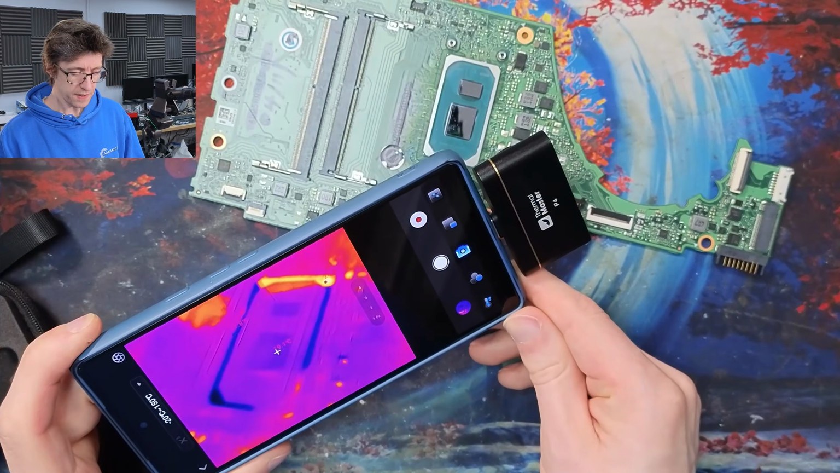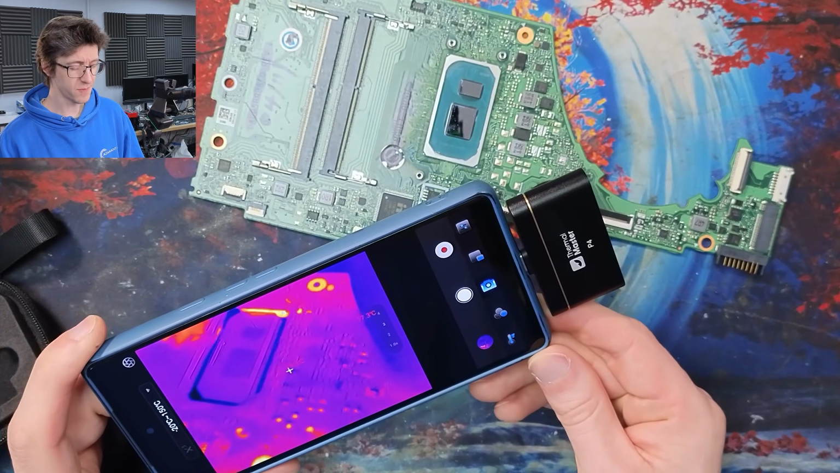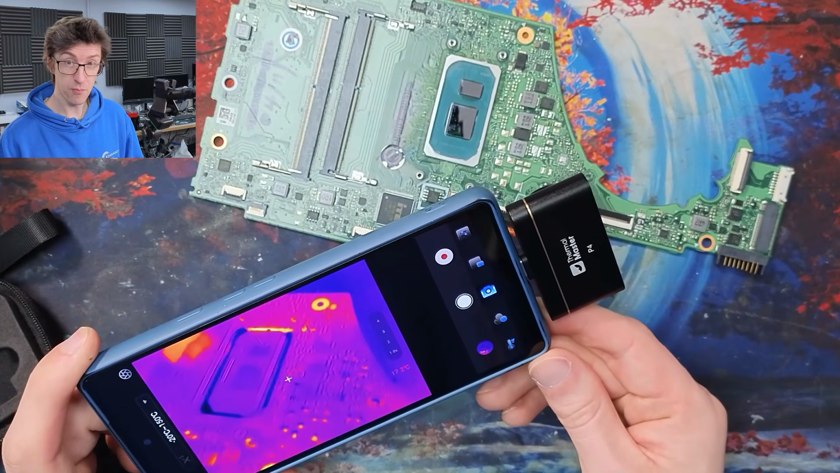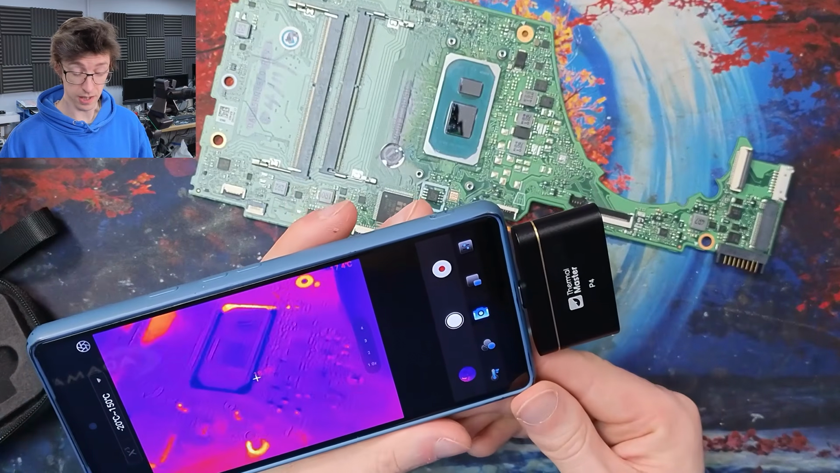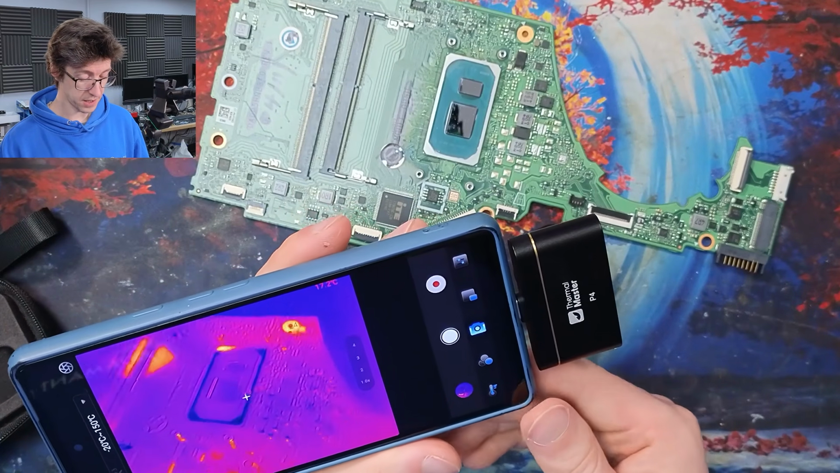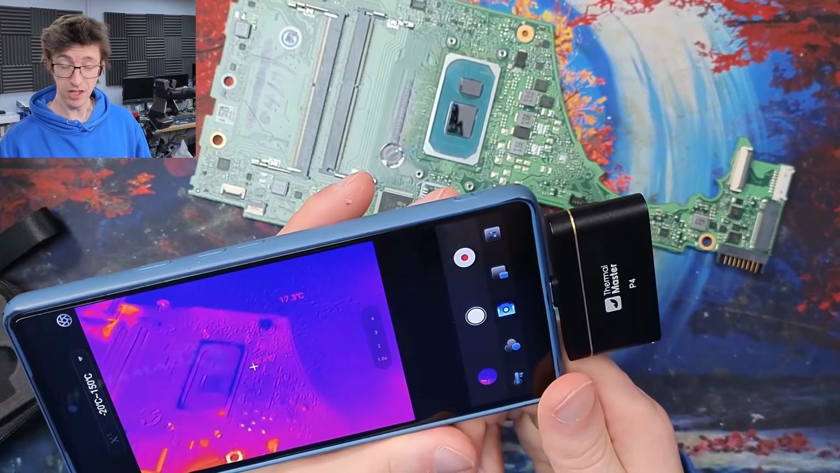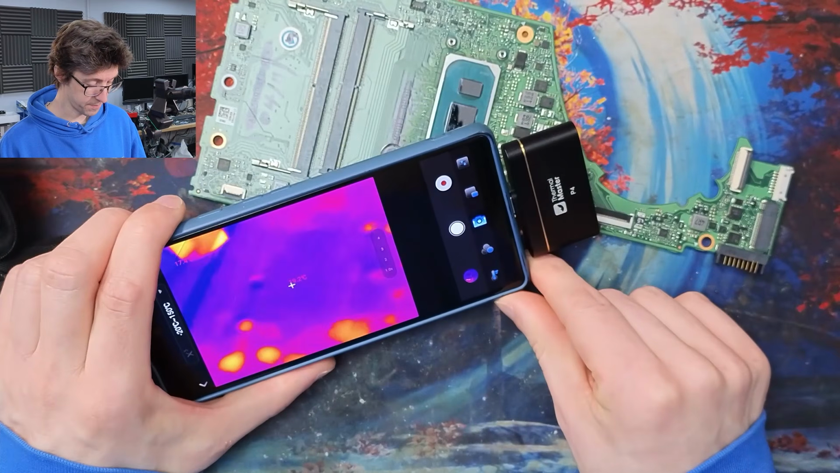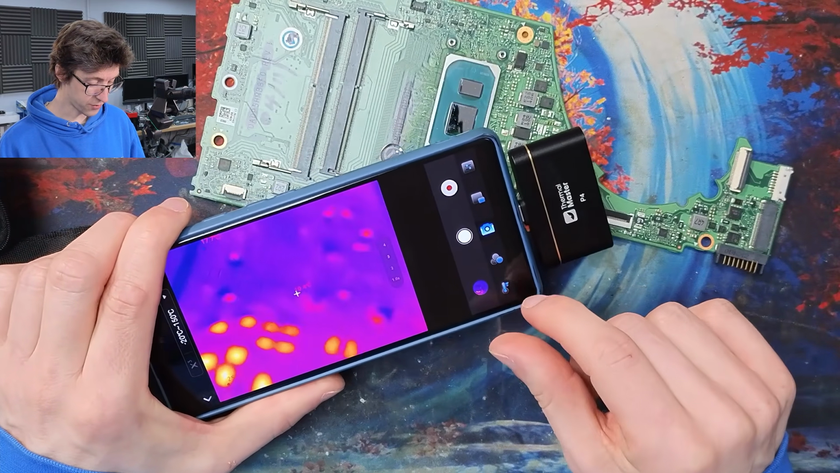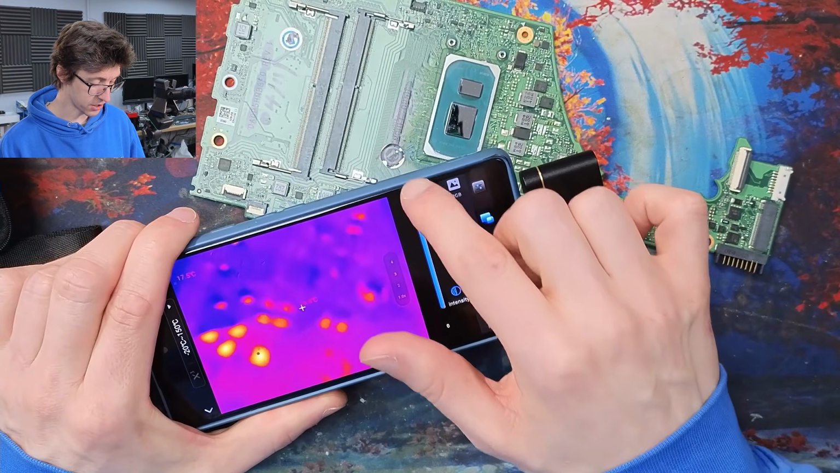So at this point, it's kind of easy to look at this and be like, wow, that's a straight upgrade from the P3, right? Well, there's a big problem with this, and that is going to depend on what you're using it for. The big problem is that for my use case, when I'm looking at a circuit board like this, the range that I actually want to be at with this is here. And at this range, yeah, we can't really see anything at all.